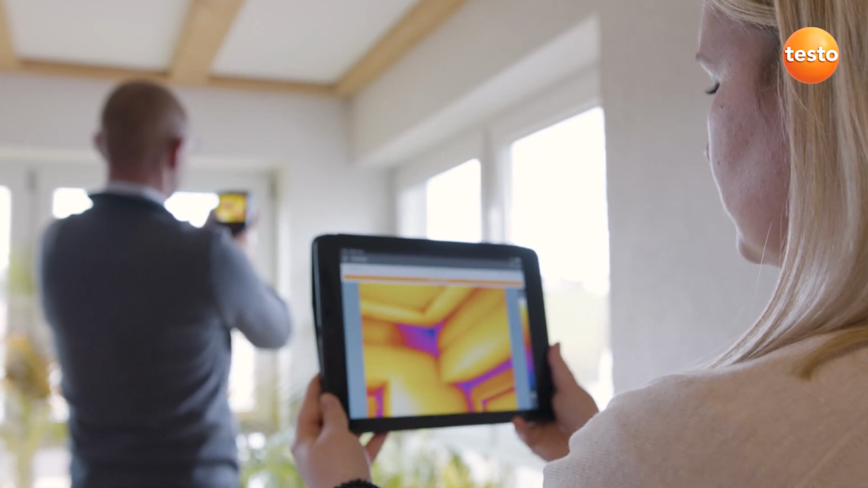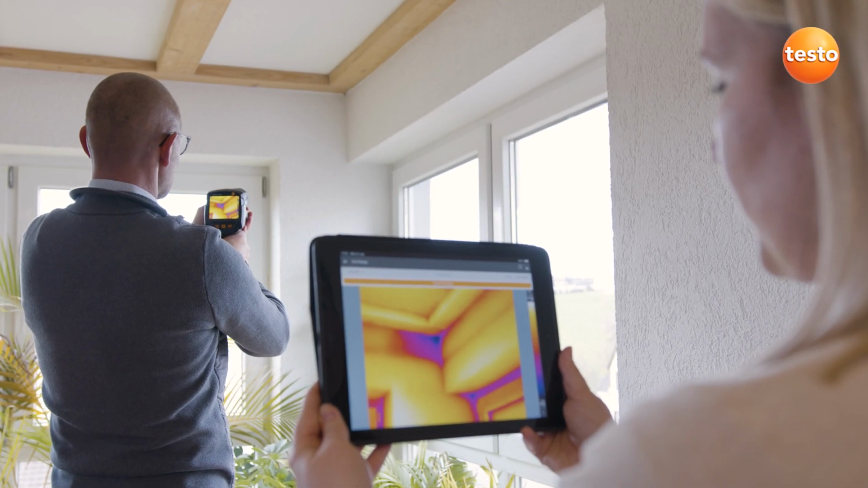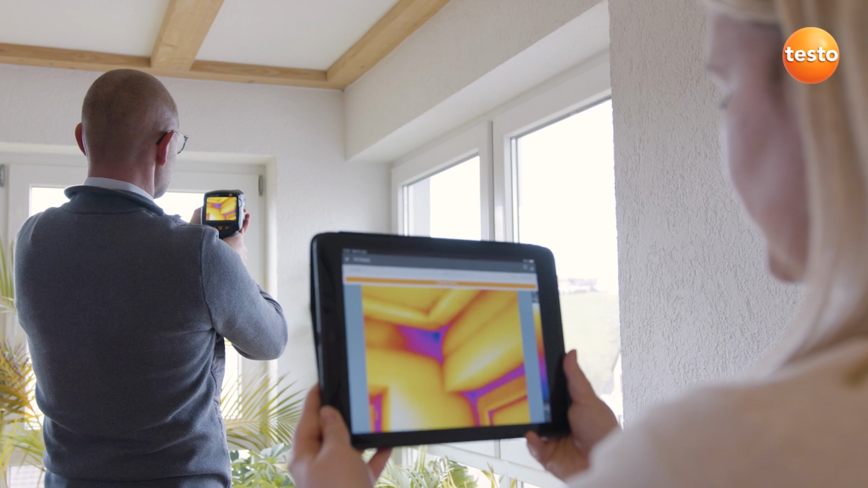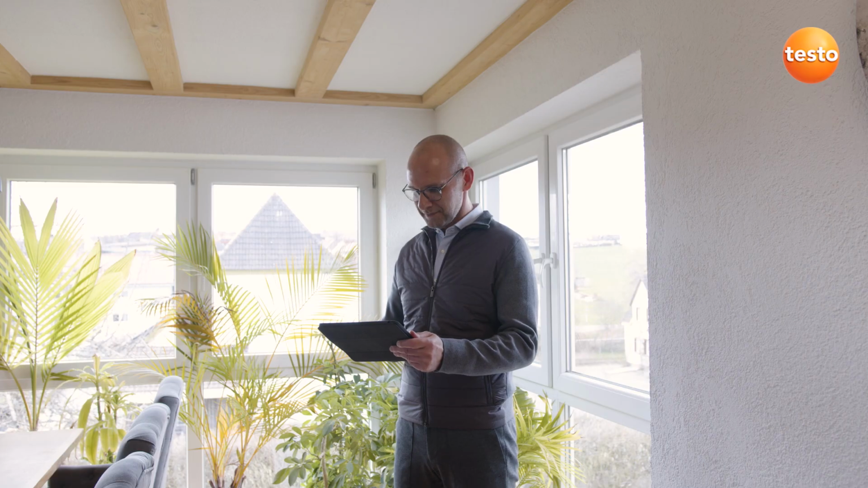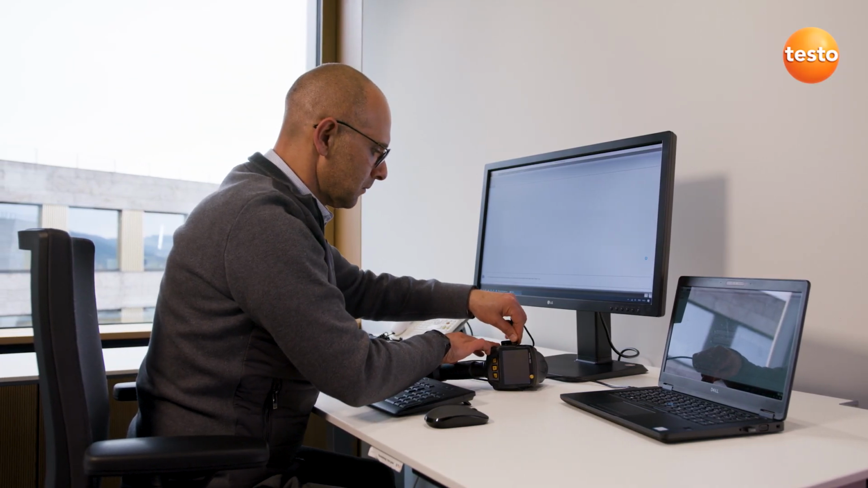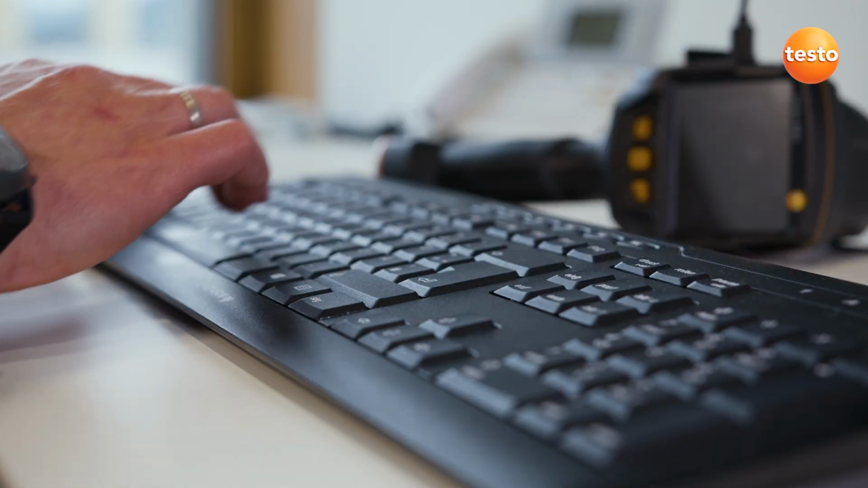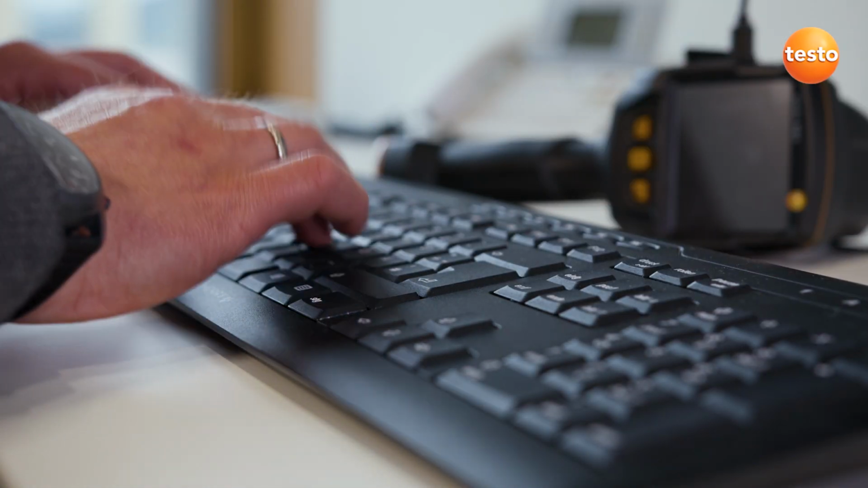Time for some good news. The Testo 883 also transmits the measurement values live to the Testo Thermography app on your smartphone or tablet, ideal when you're on site and need a second display, to let the customer follow the measurement live, for example. Finally, you can then create a professional report with thermal images, visual images, and your recommendations for refurbishment using the free software Testo IRsoft and send it to your customers.